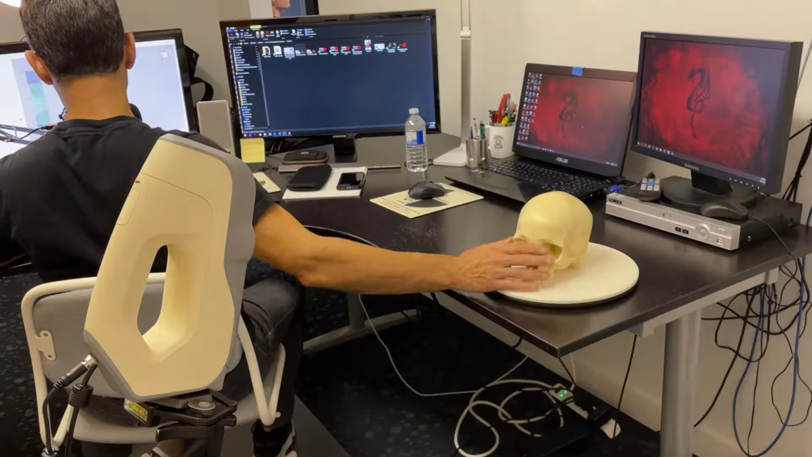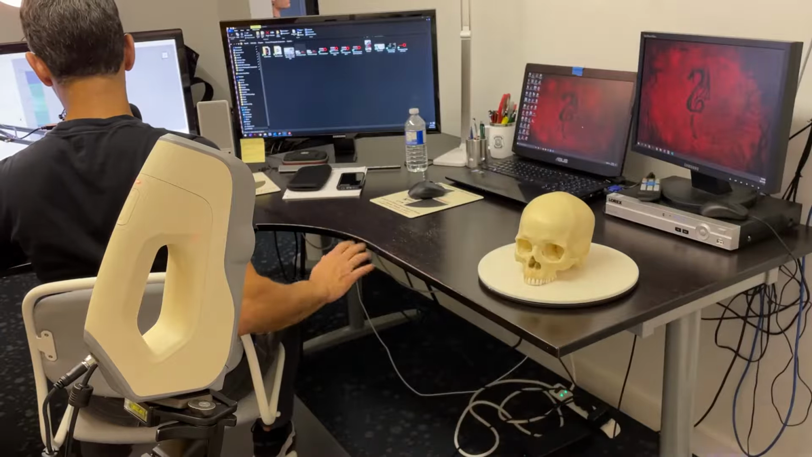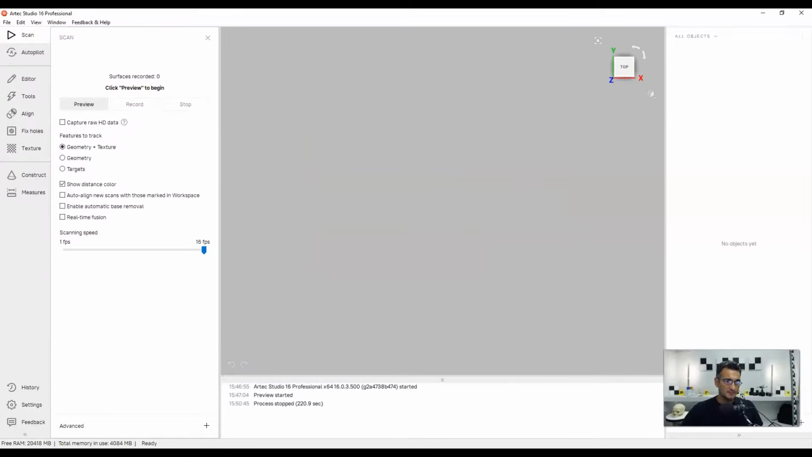So we want this to be somewhere nice in the middle, okay? So this is where it is right now, is actually not too bad, right? It looks pretty good, and I can just go around and then do my scanning. Now I'm going to stop the scanner here in the preview, and I'll go through some of the settings.